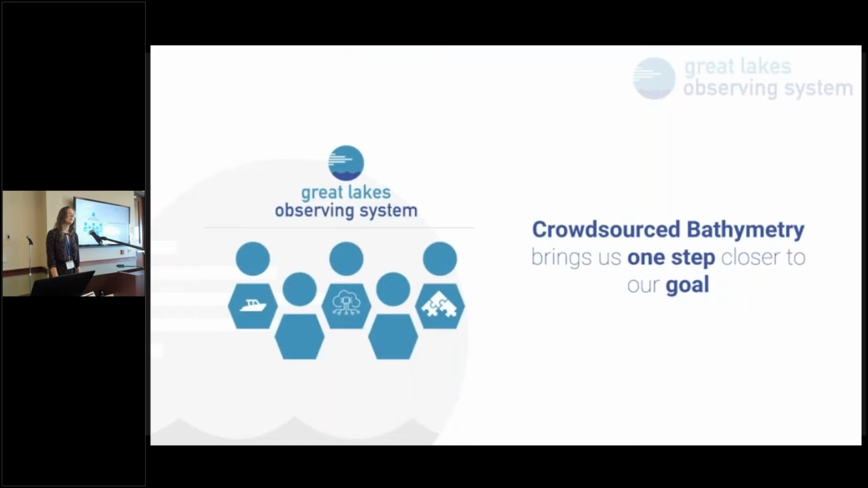So at GLOS, as I mentioned, we have a crowdsourced bathymetry project that we started last summer, feels like it's been longer than that, with Orange Force Marine. And if you're interested in learning more about the hardware side of things, feel free to talk to Derek and Colin, and they have an example at our table on the booth, probably behind me.